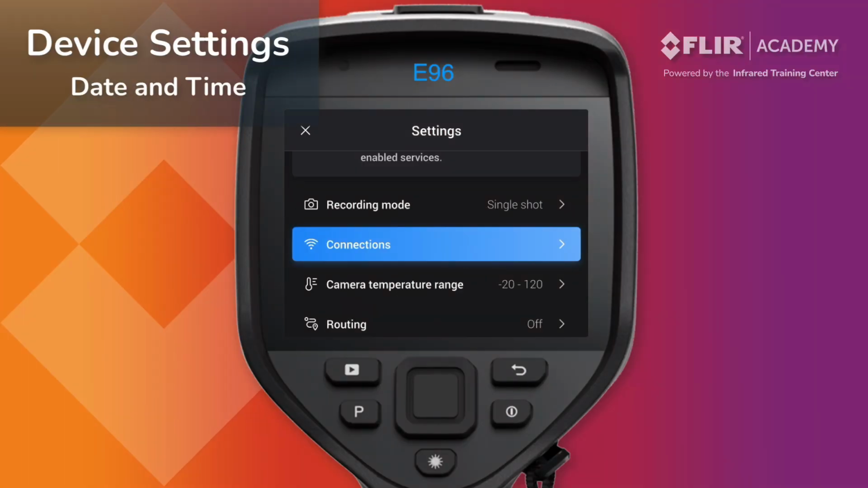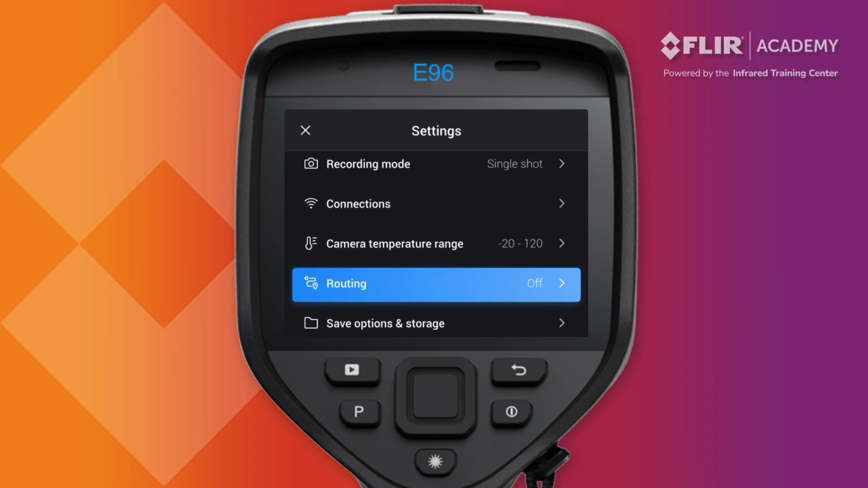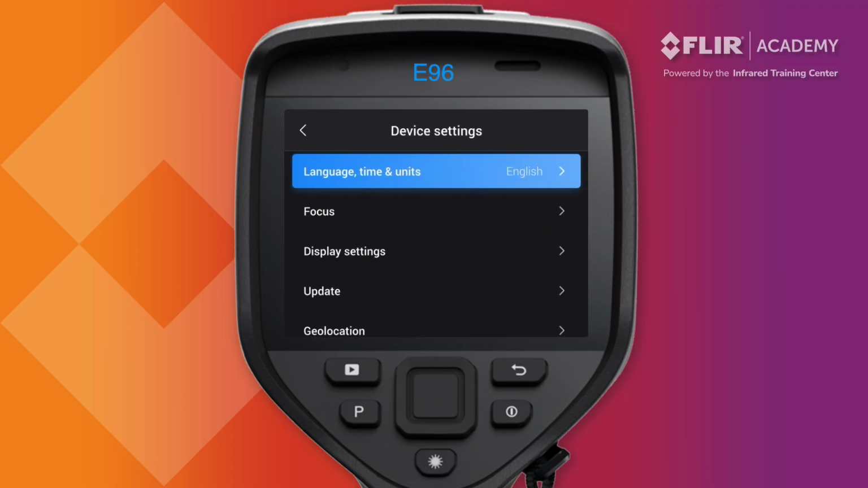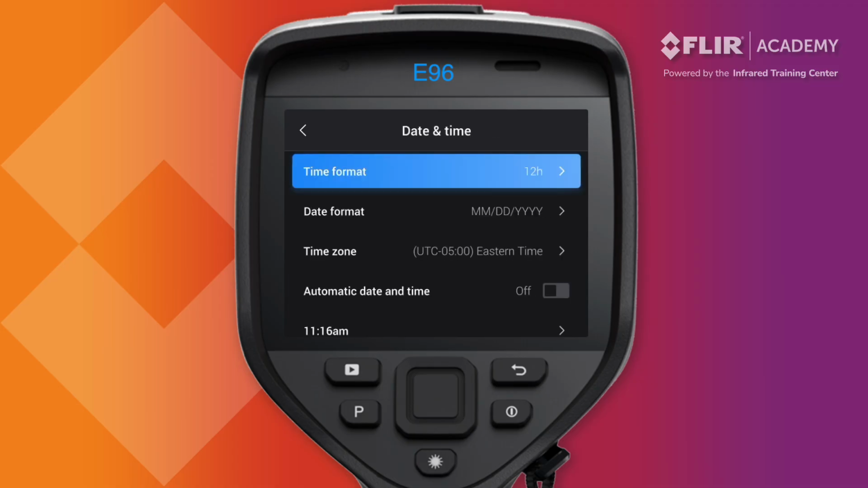Having the correct date and time entered into your camera is important for proper documentation and record keeping. These values are tied to each file when you save a thermal image and cannot be changed afterwards. To set the date and time, navigate to and select Device Settings, and then Language, Time, and Units. Under Date and Time, you should see options to set your time format, the date format, and the time zone.